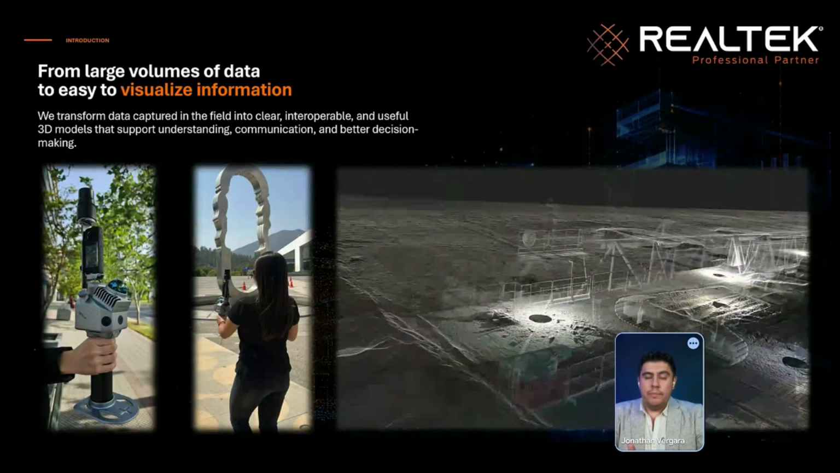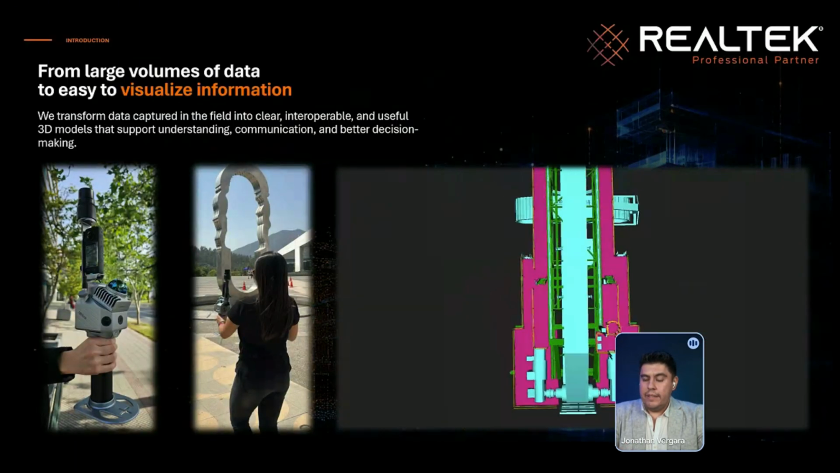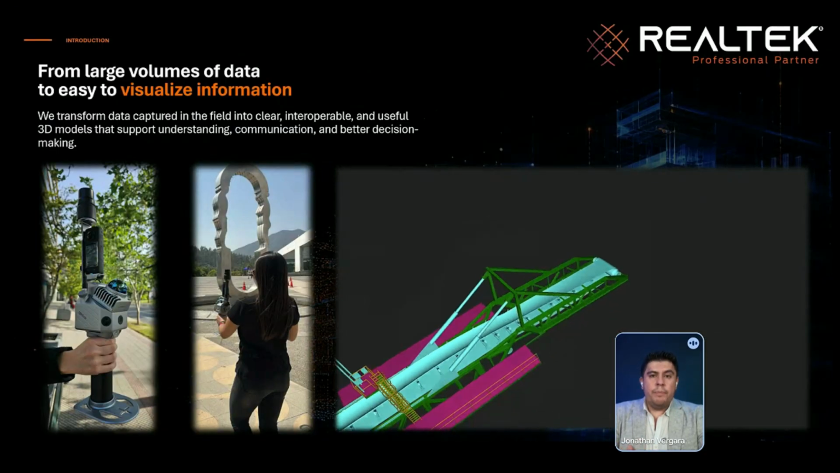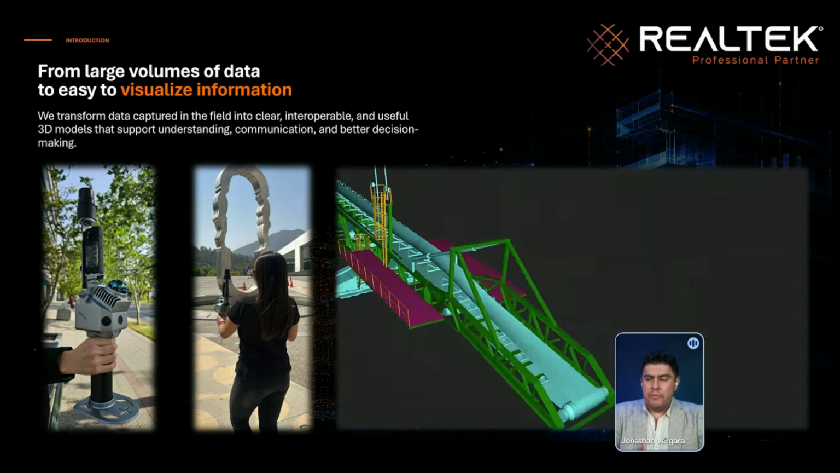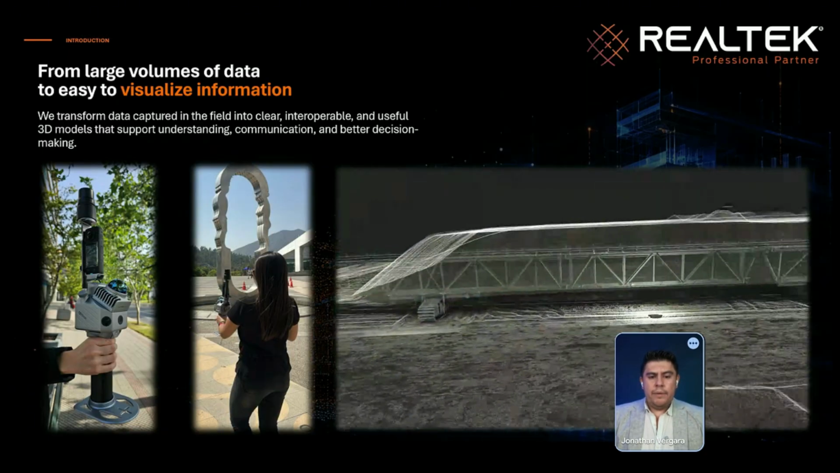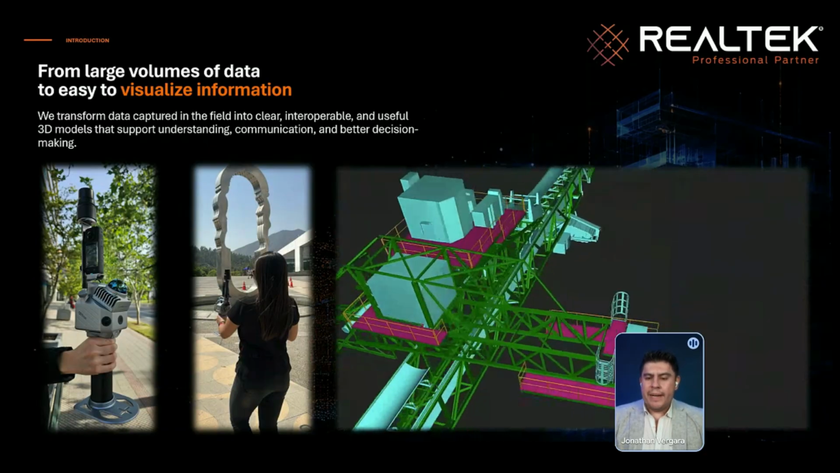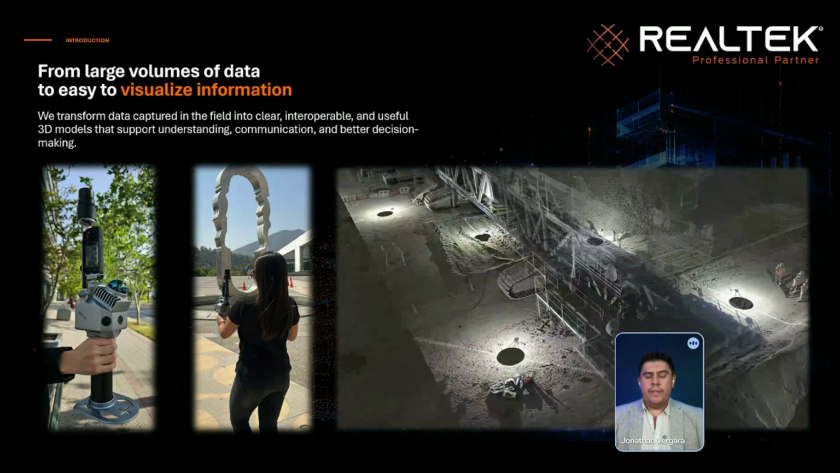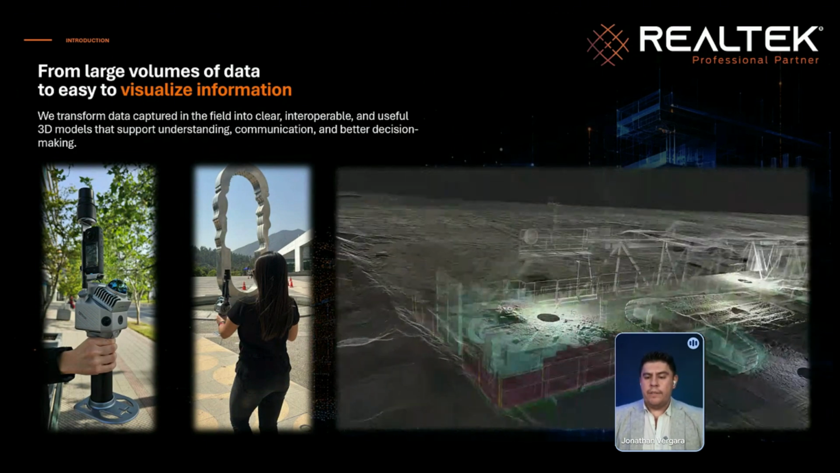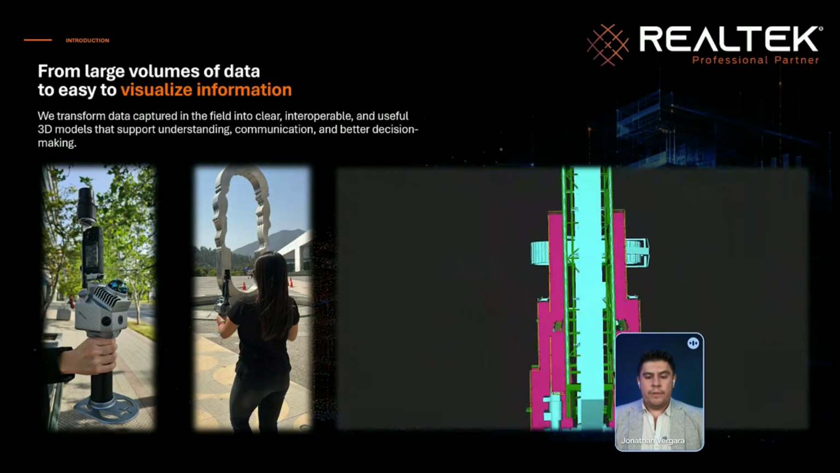First, a simple question. What is a laser scanner? Laser scanning is a device that captures millions and millions of points to represent reality. And for me, it's like a total station, but faster. And nowadays, there are many different types of technologies and brands to capture an amount of data. For example, we have some equipment that captures 200,000 points per second, and we have others with 2 million points per second.